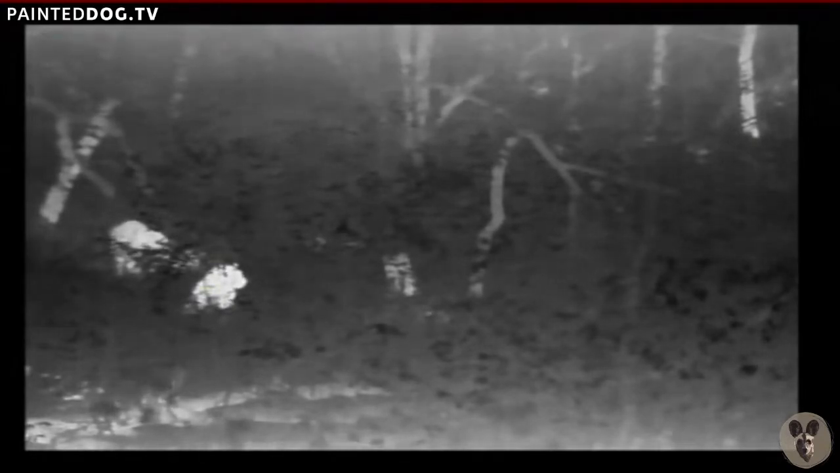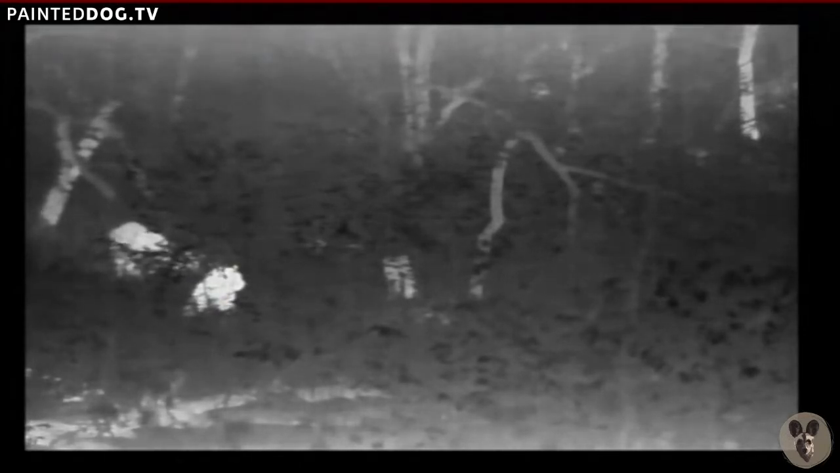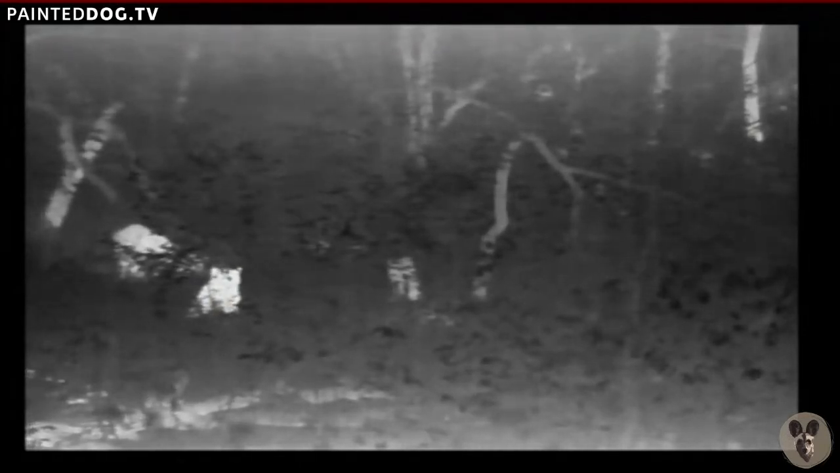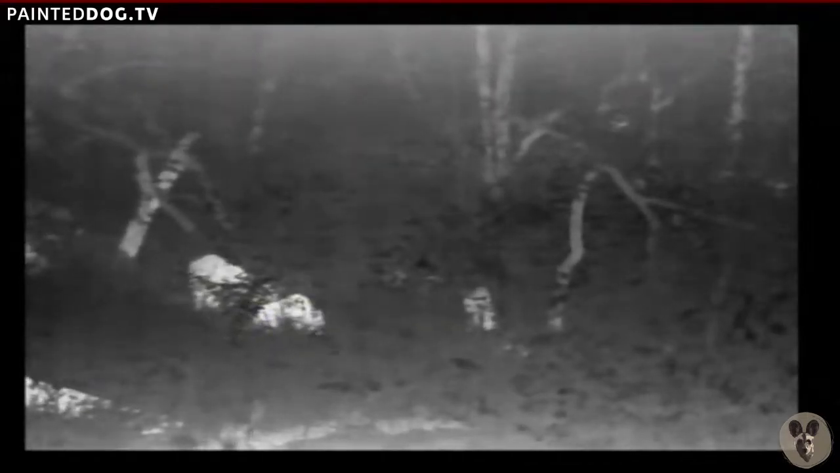So I can hear elephants breaking branches behind me. We've got a female leopard stalking impala to the left of me. I mean, not many better Sundays. Oh, look how she's on the move again. She's right in front. I thought she was further to the left. So there's now impala to the left and to the right of her.